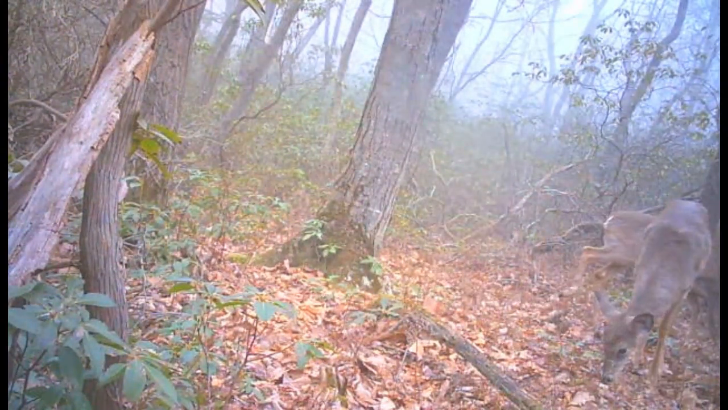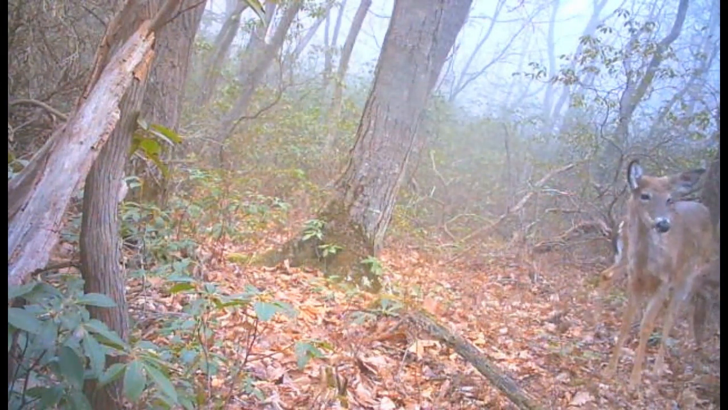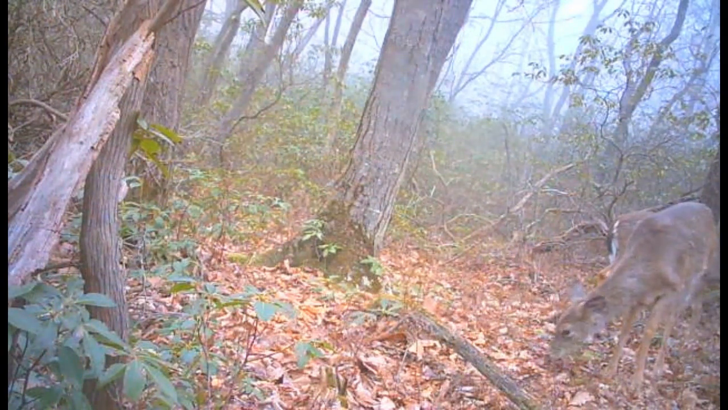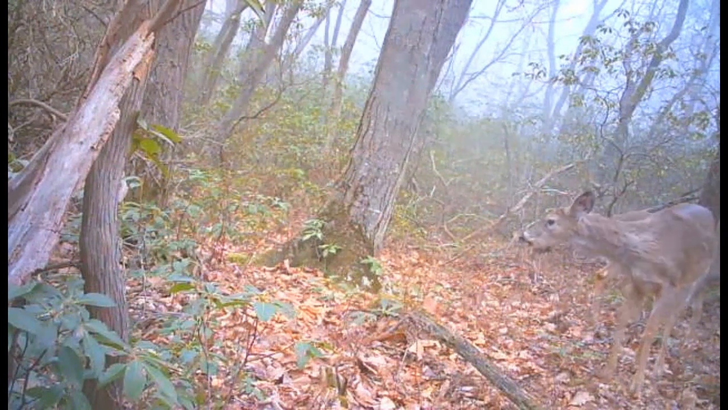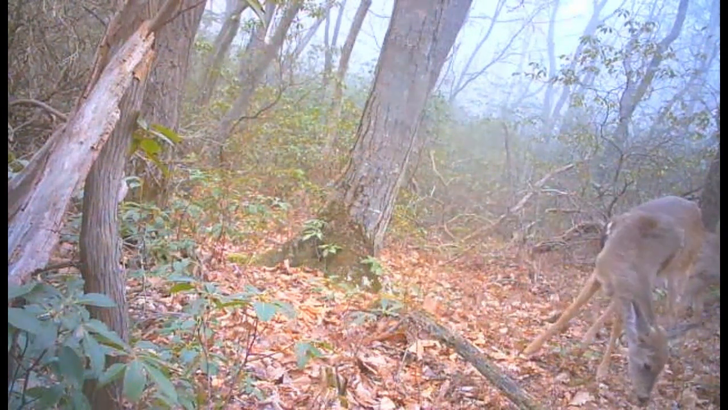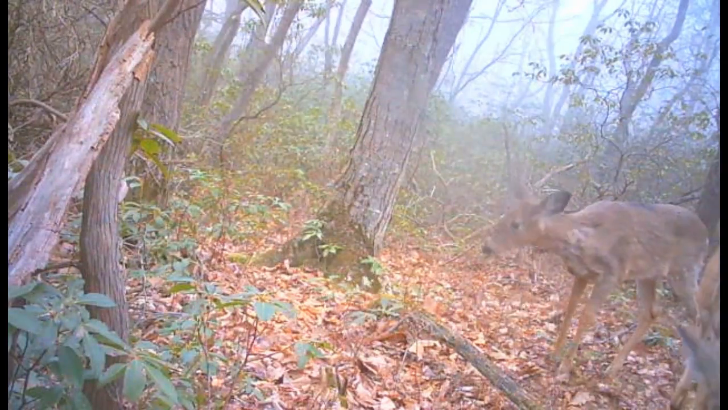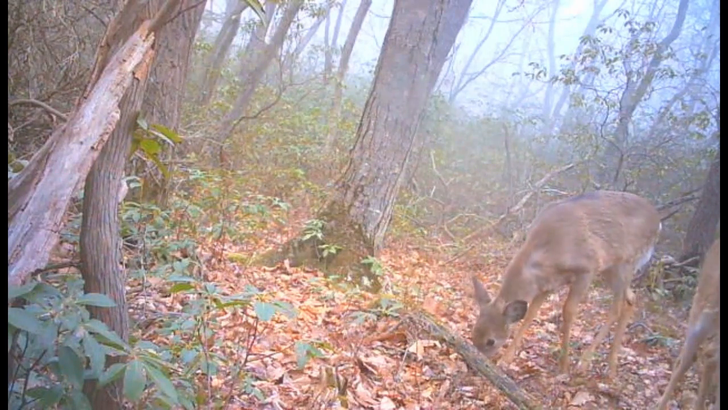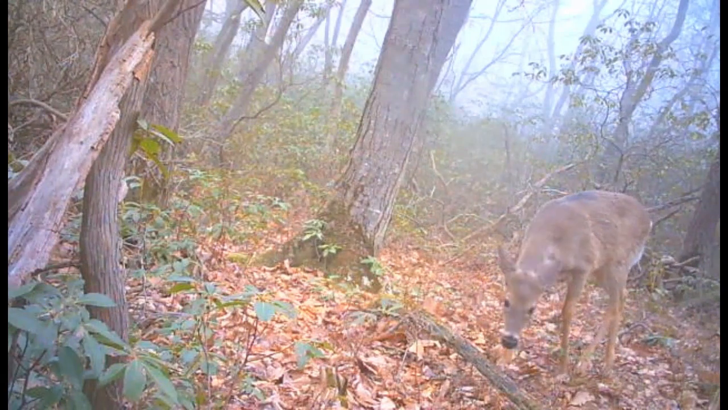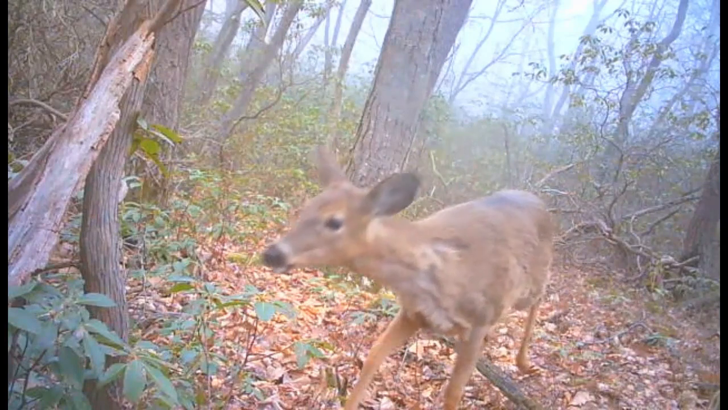The one here close to the camera kind of looks like there might be a couple little bumps there starting. They hung out in here for a little while eating on their way up through.